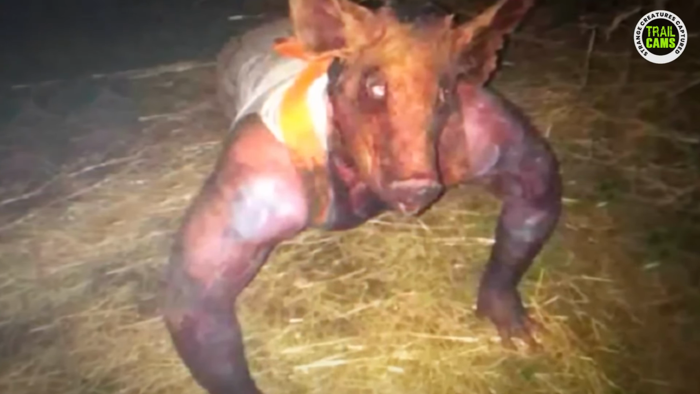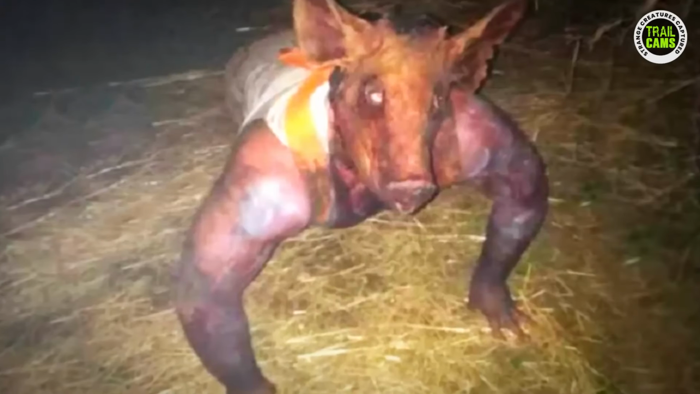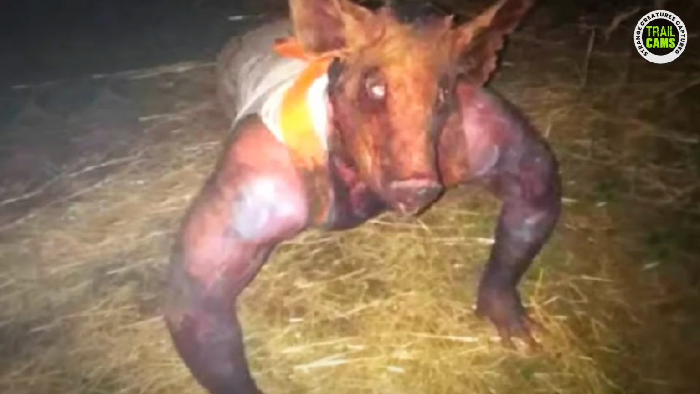So we find ourselves at a crossroads. What in the world could this creature possibly be? Is it a result of a secret experiment gone wrong? An escapee from an alternate dimension? Or maybe, just maybe, it's the next step in evolution that we never saw coming. Leave your guesses in the comments below.